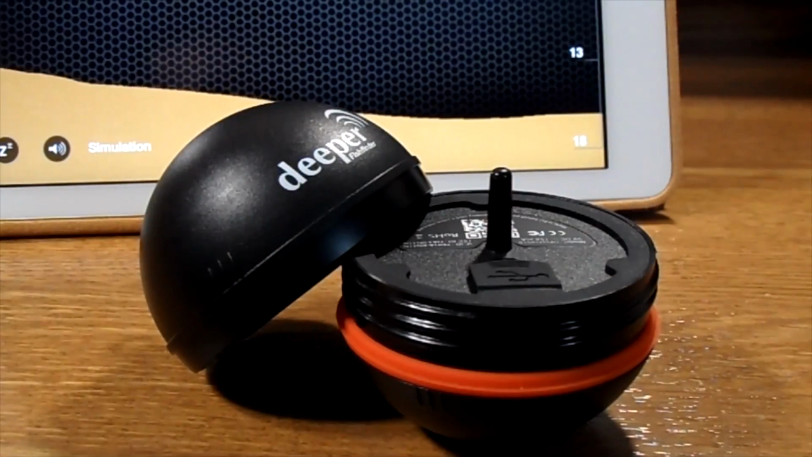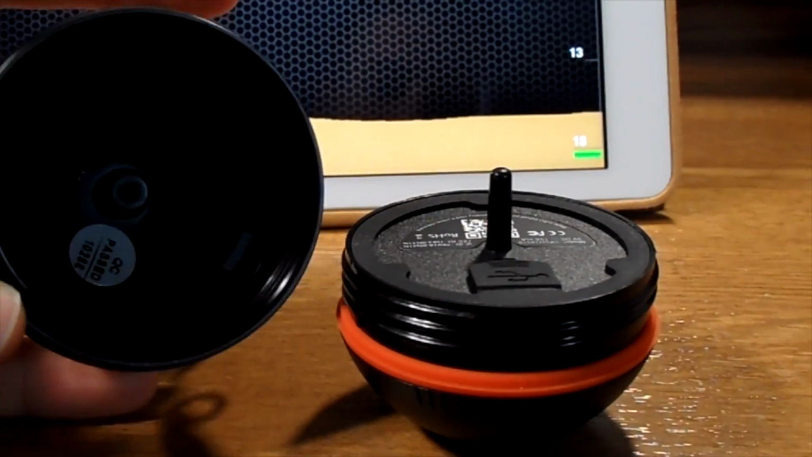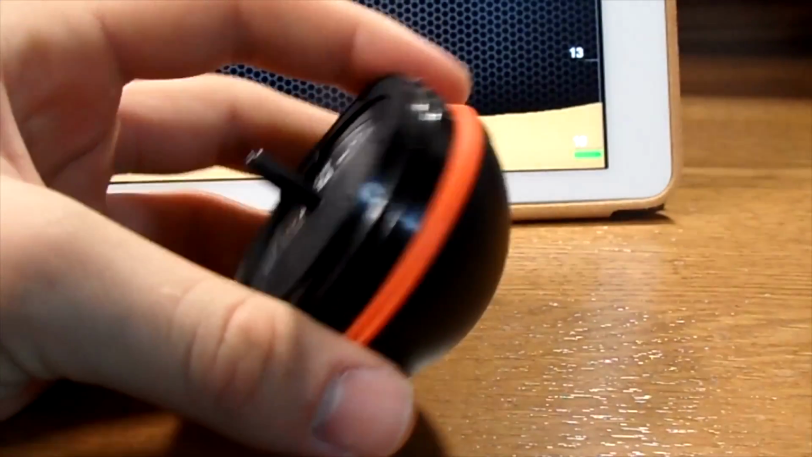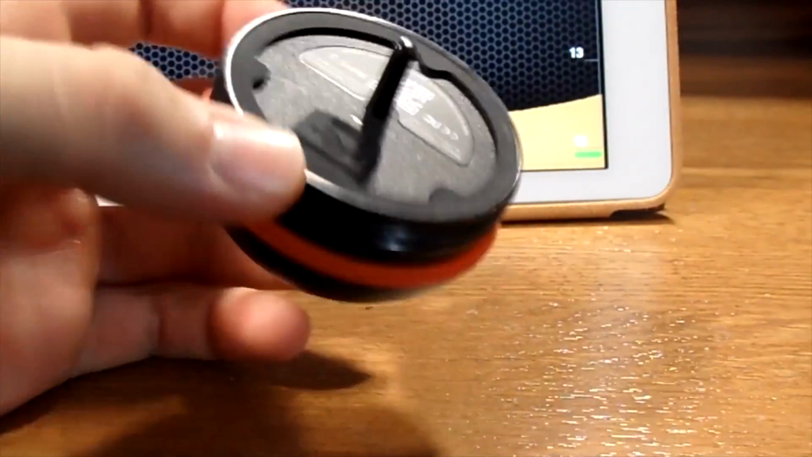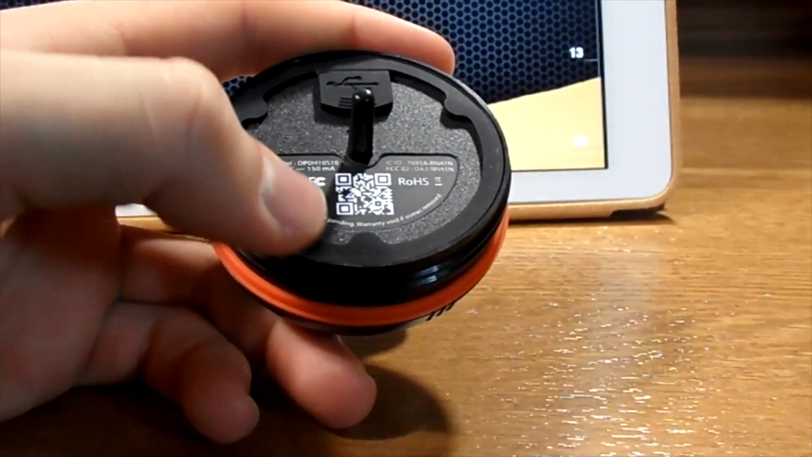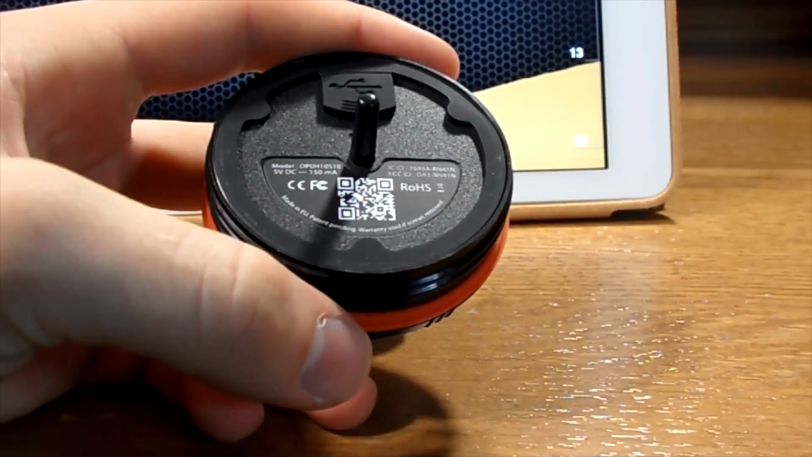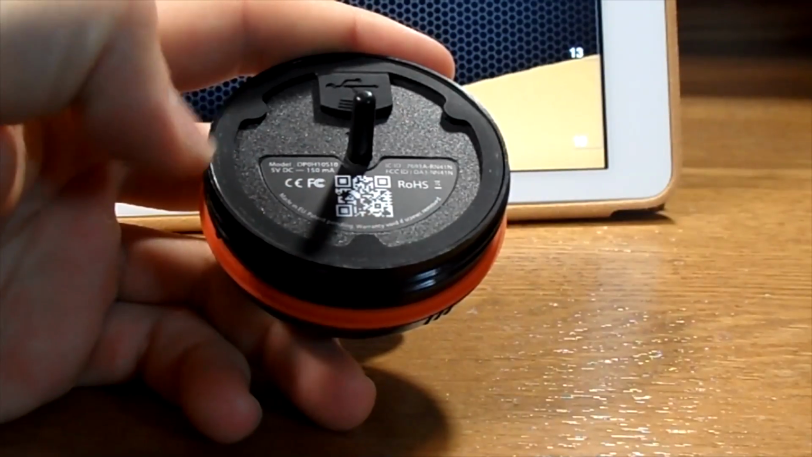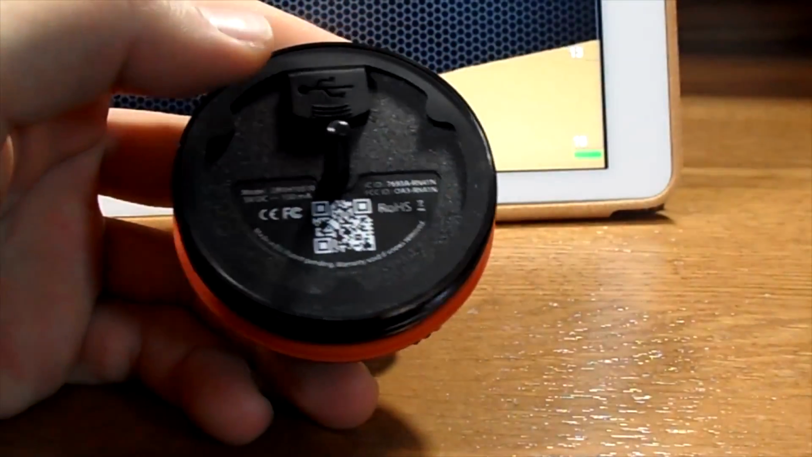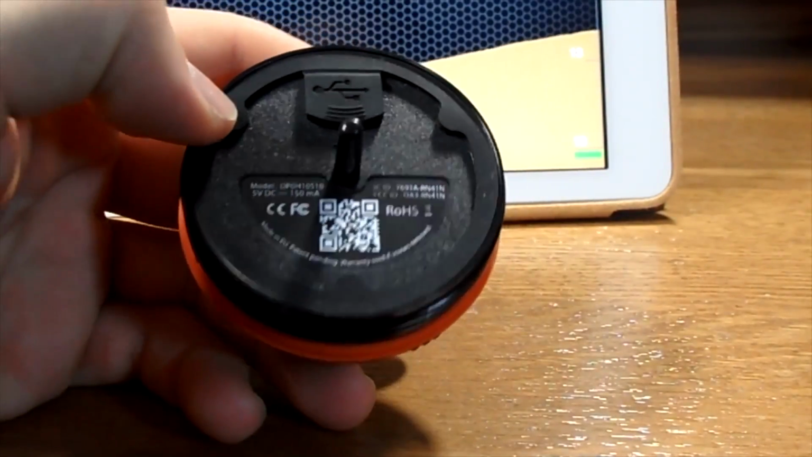The unit itself actually screws apart, and so this is the top half. There's really nothing special in there. Then down here is where all the actual electronics are. So you have on top here a QR barcode that you can scan with your phone or device, and that should take you to somewhere where you can download the app. Obviously, when you buy the fish finder, they give you an option of whether you want to select Android or iOS. So yeah, that's pretty awesome.